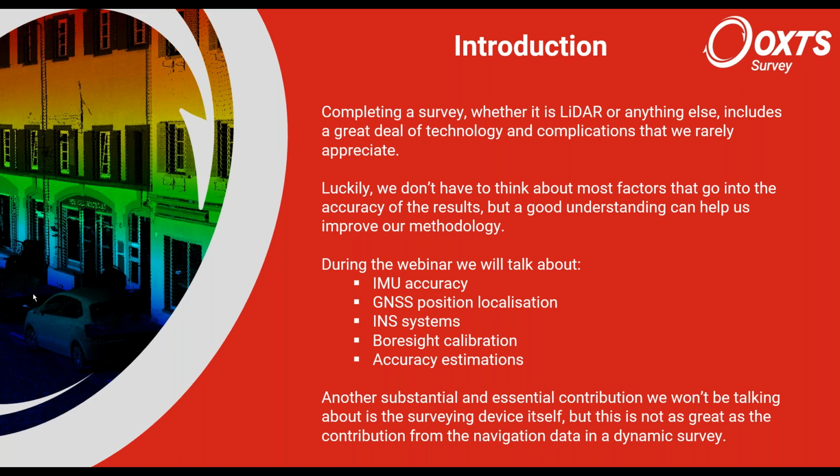We're going to talk about IMU accuracy, GNSS, the combination of these, combination of other data streams, boresight calibration, processing options, and estimations of position uncertainty in point cloud positions.